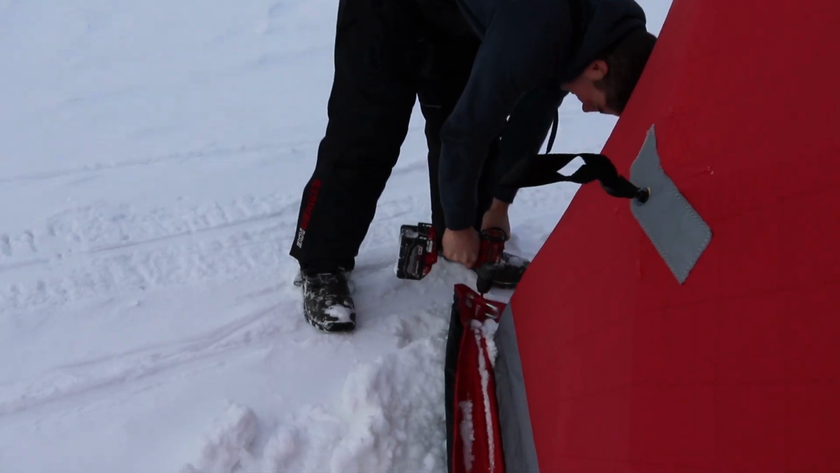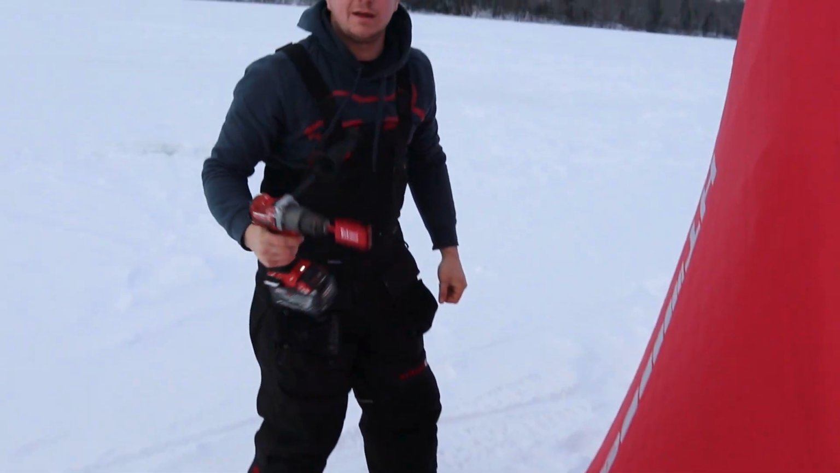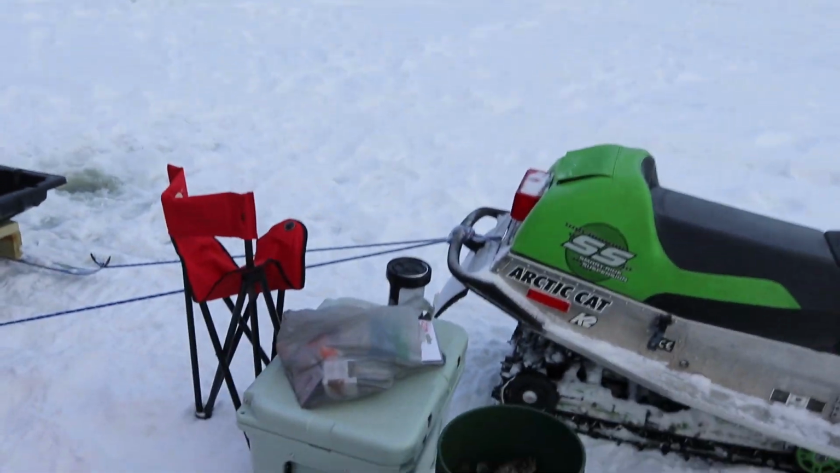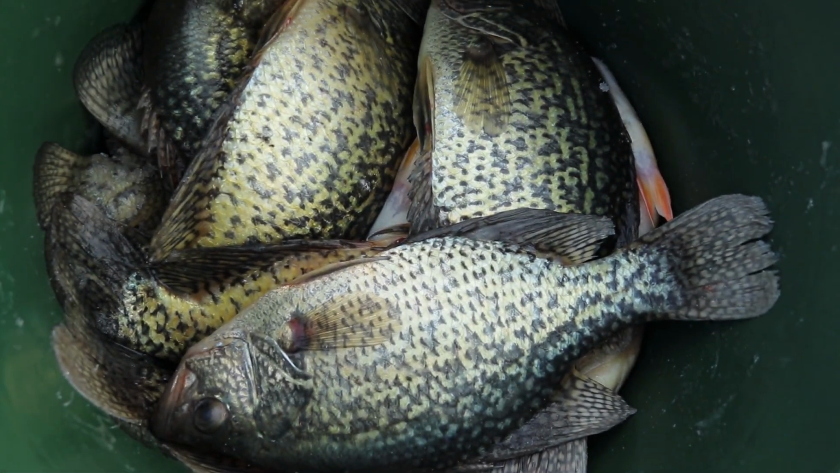Where'd you go? Staking her down. Perfect machine for this. Got some fish to clean and eat. Excited to eat? Oh, I am so excited to eat.